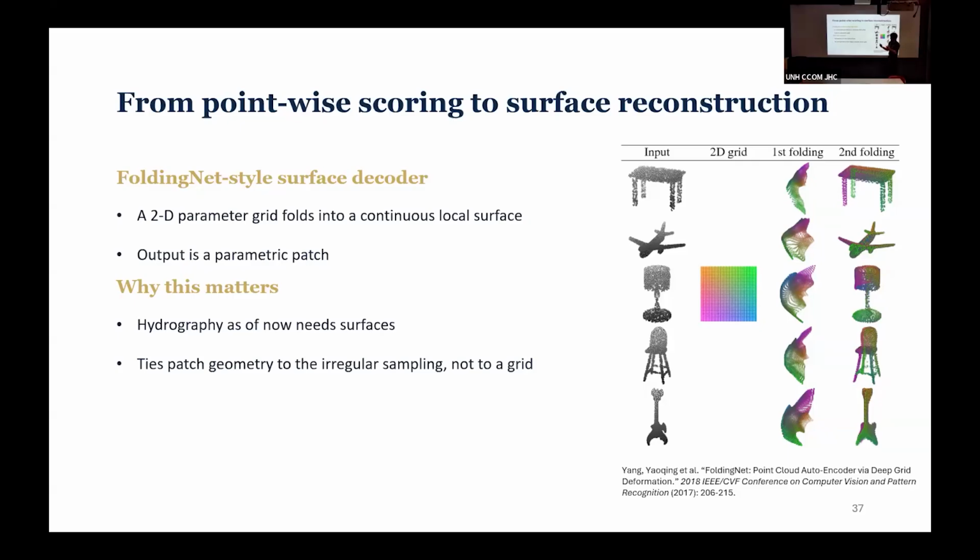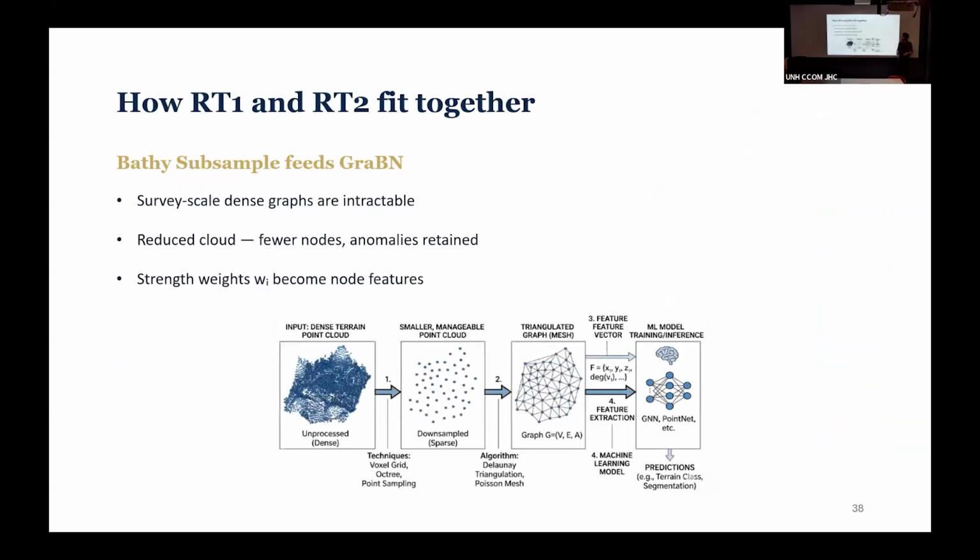The advantage of this is the output is a parametric patch. So we just have a patch that tries to describe that leaf in the best sense, weighing less anomalous points more than highly anomalous points, when we're pulling that surface, and we have an output that is a surface.